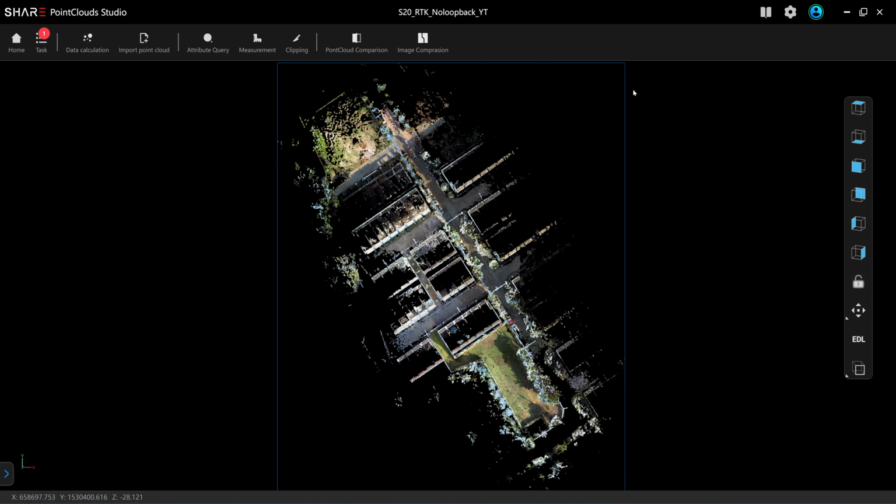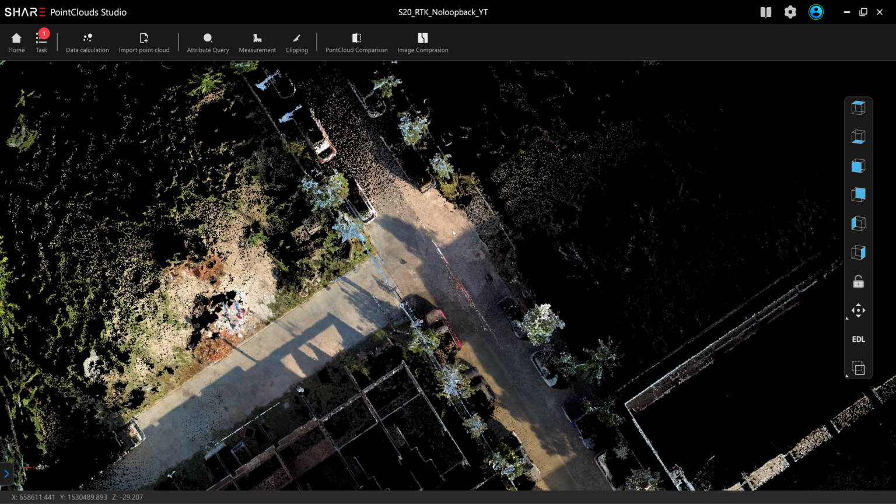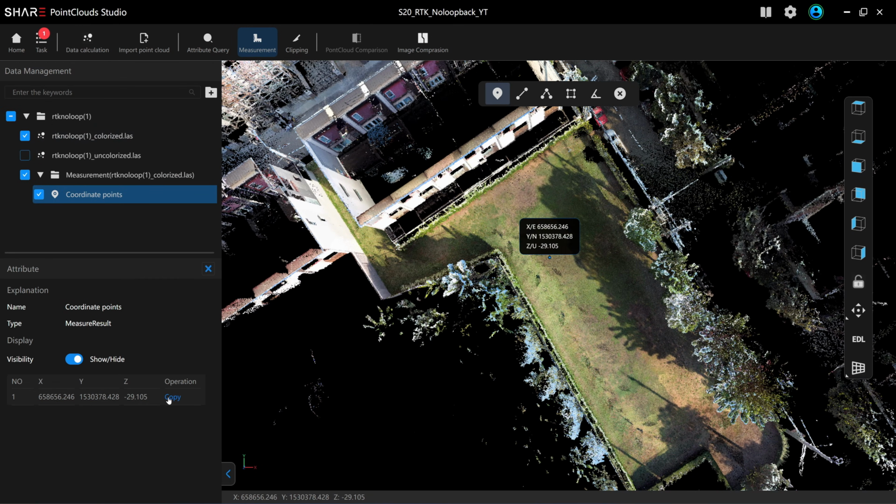Okay, this will be the scan result using the RTK on S20. The scanned point cloud will align itself to true north. The Y-axis is north, and to the right of the X-axis is east. So you have an orientation of the map automatically. And if you click on a point, it's going to show you the global coordinates. Click on save, and then you can click on copy.